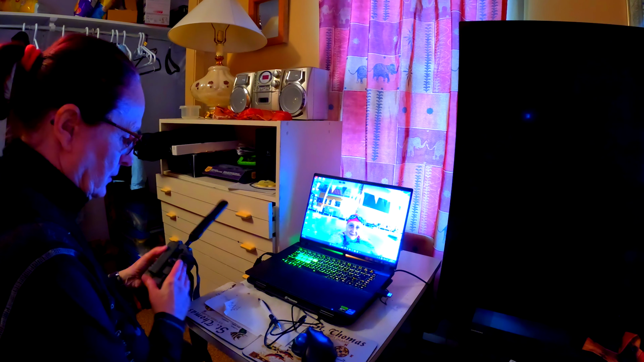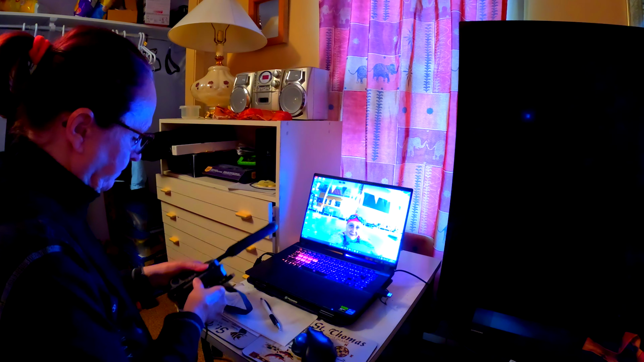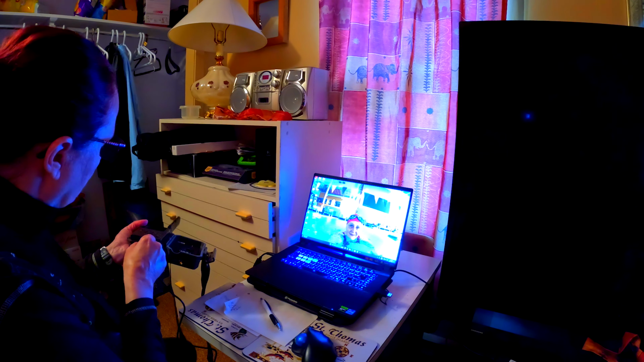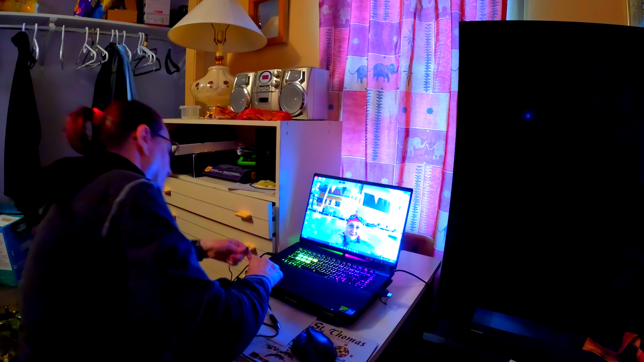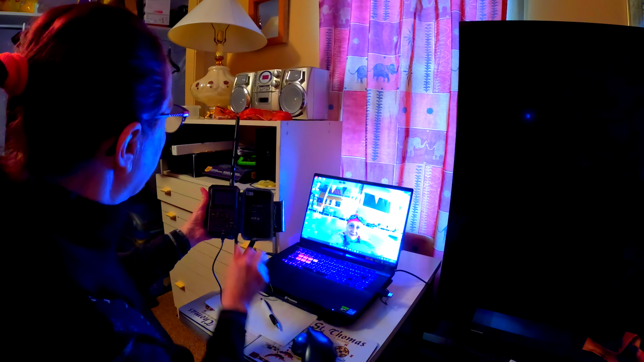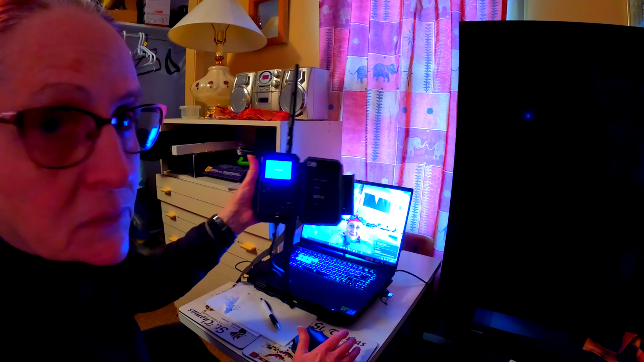Okay, I'm going to get the information off my SD card. I got my cable that came with my camera. Put the camera on. Card reader is what it says.